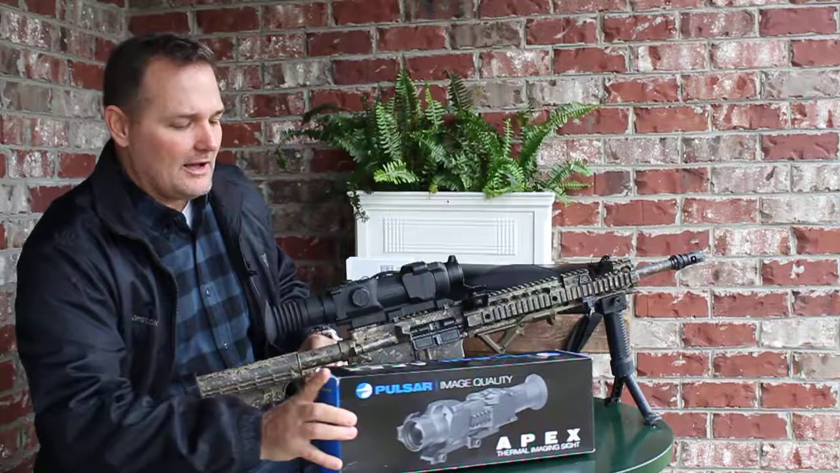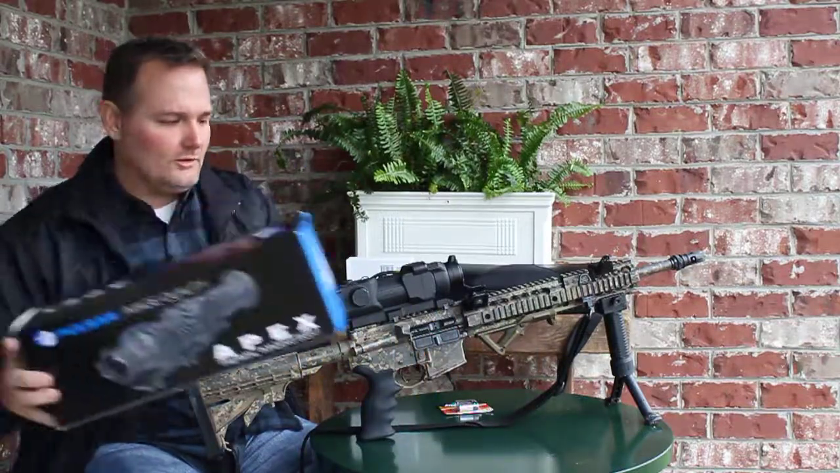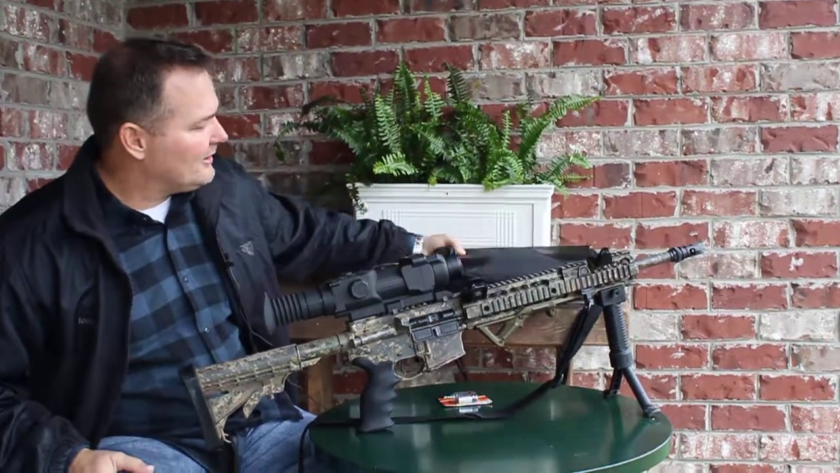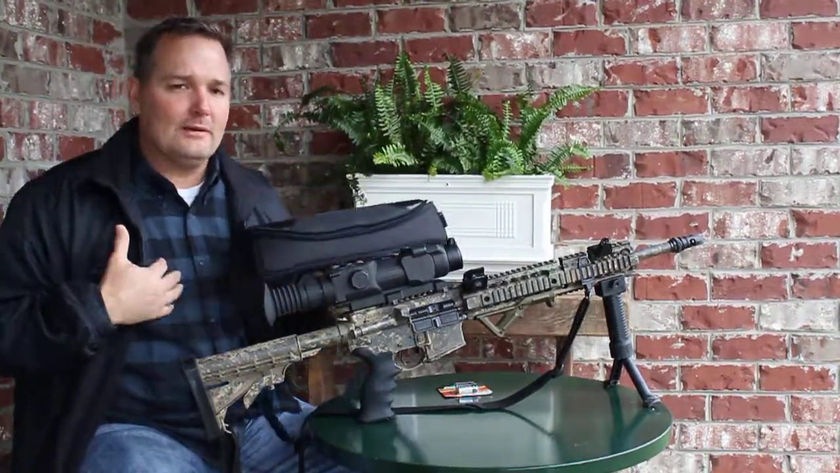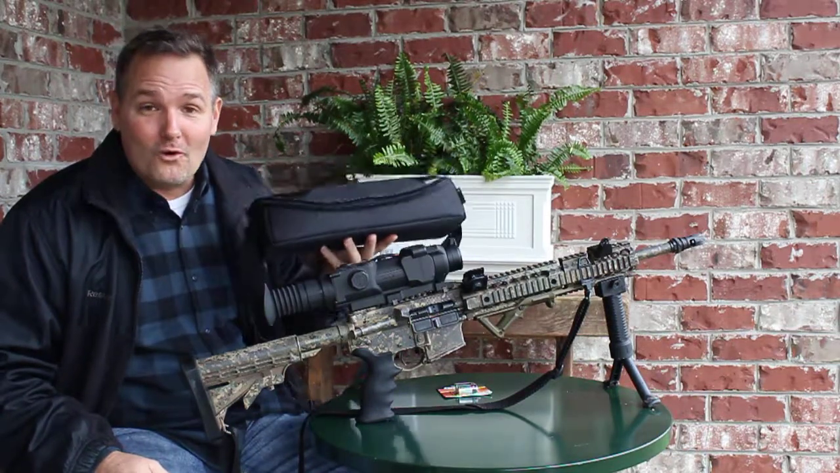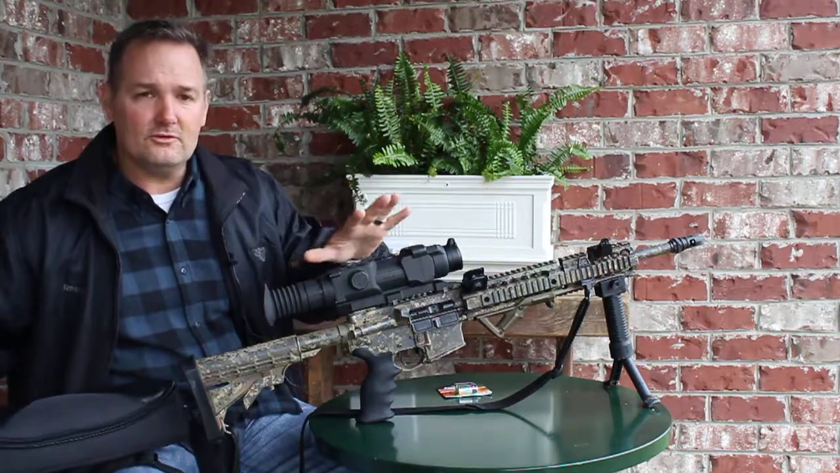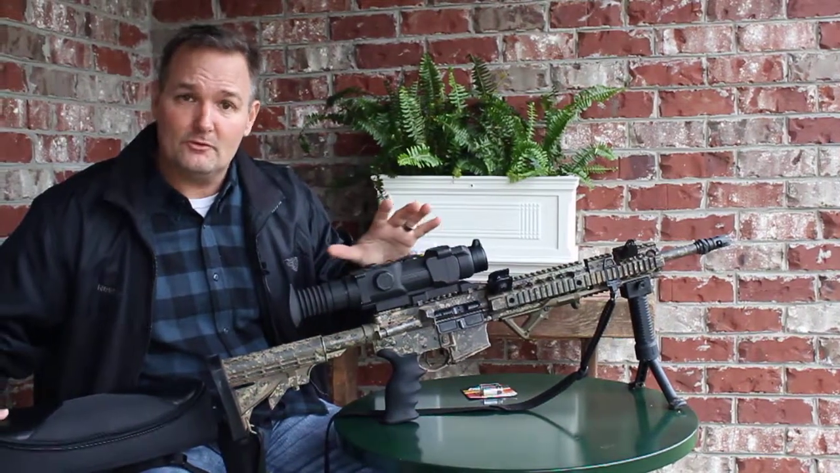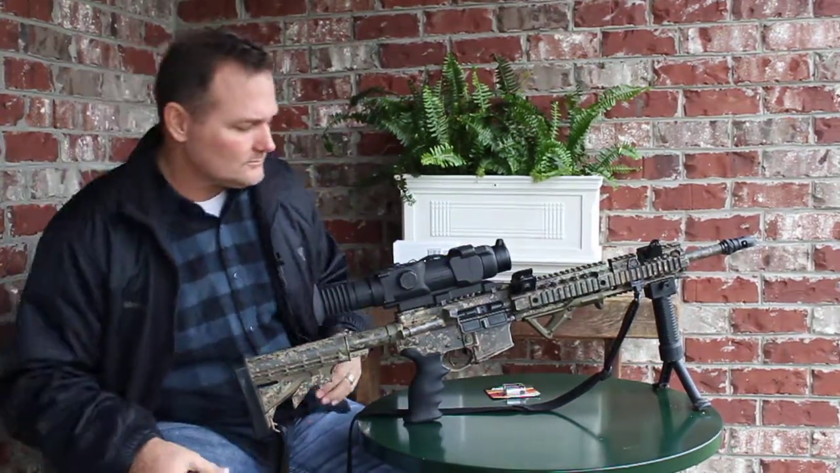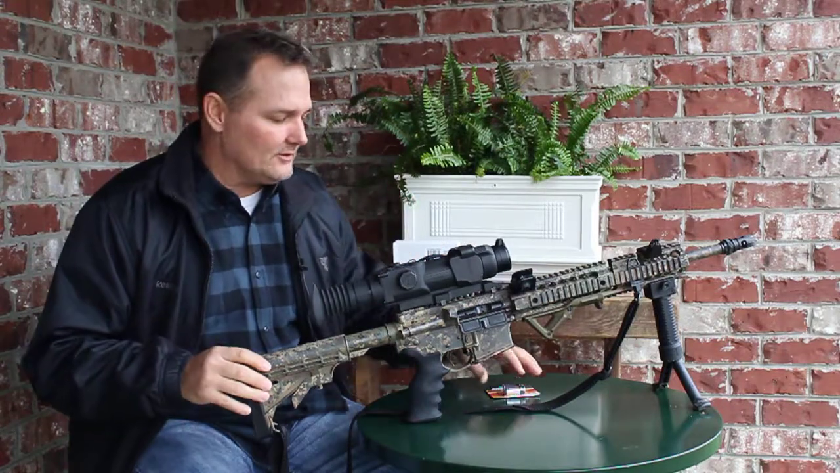But the out of the box experience, again, I don't do all the parts and pieces. There's a box that it comes in, set off to the side. It does come with a pretty nice little carrying case. As far as I'm concerned, I don't care if it comes in a croaker sack, as long as it works and it's got what it needs. But it does come with a carrying case, because I guarantee this is not something you're going to want to keep on here all the time. It's specifically built for night vision, and it comes with a decent carrying case. So, is it hot? Is it not? Let's go over a lot of the positives about this.